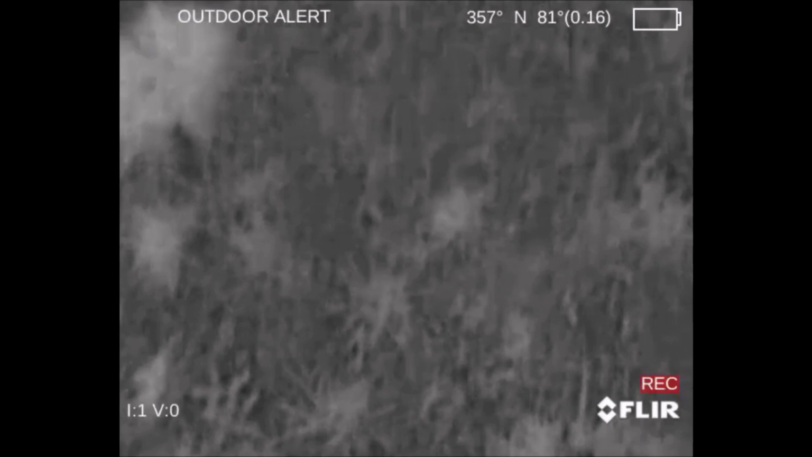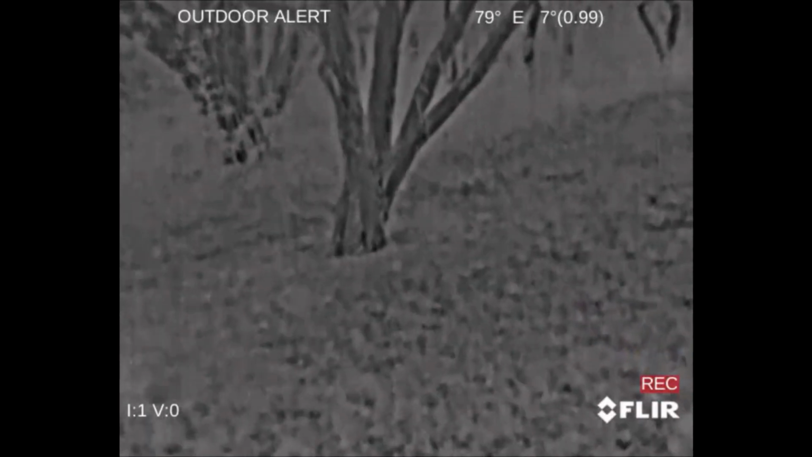There's your dog. You can see that she pops out a lot quicker on the thermal, so I really like being able to switch back and forth between them. I can use one to do the locating and then one to do the shooting with the IR laser.